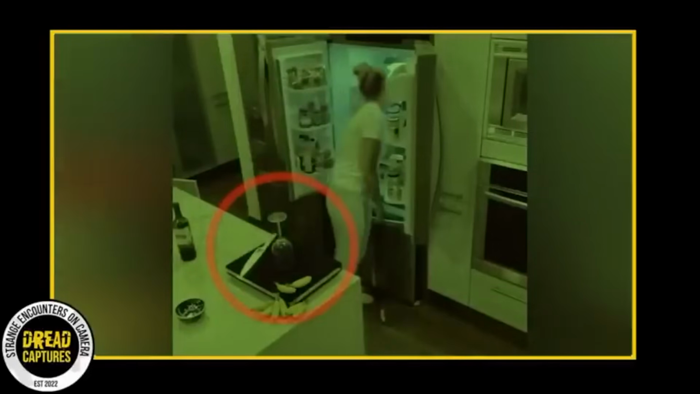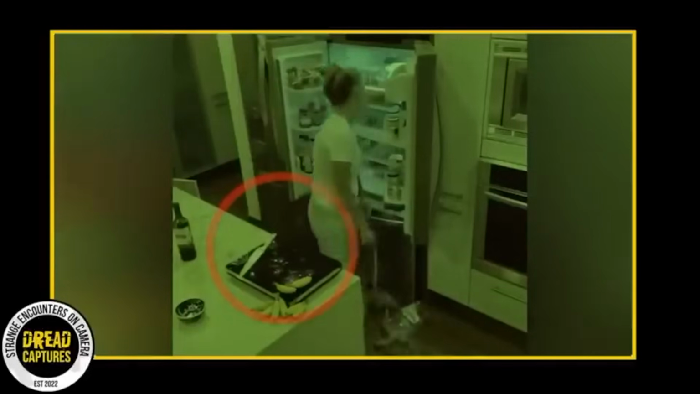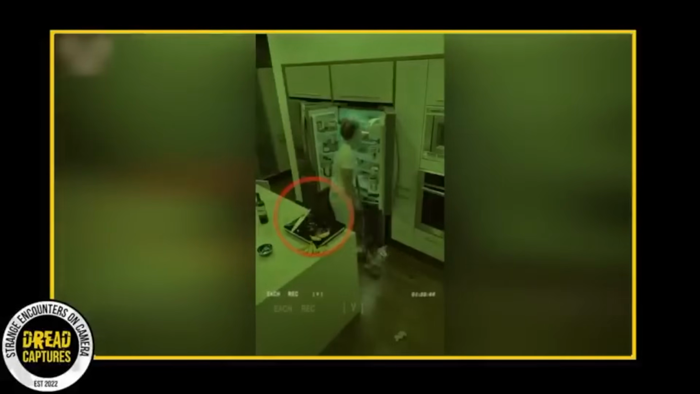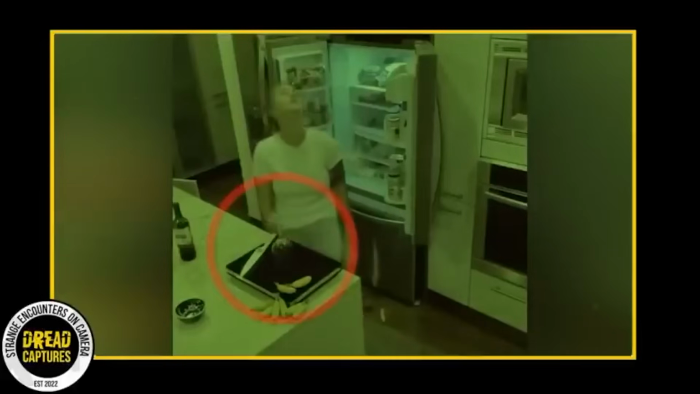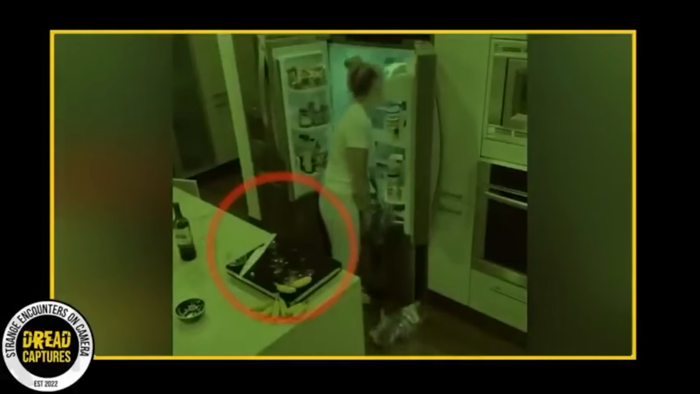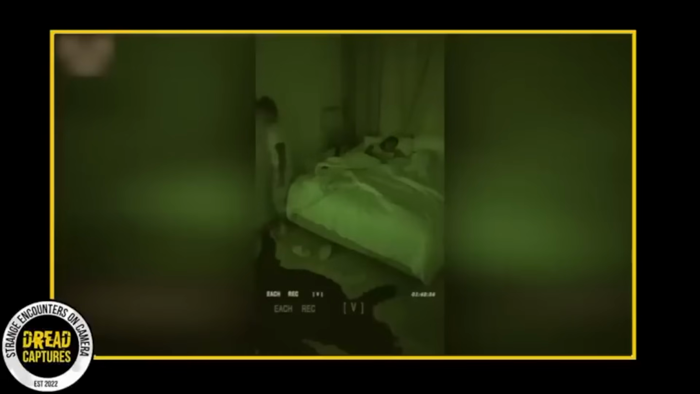There, she begins to toss items from the refrigerator, as if searching for something unseen to our eyes. However, it's the incident with a glass that sends shivers down our spines. She places a glass on the counter, which inexplicably shatters into countless fragments, as though a phantom force exerted its influence. If this was staged with special effects, the execution is beyond impressive.